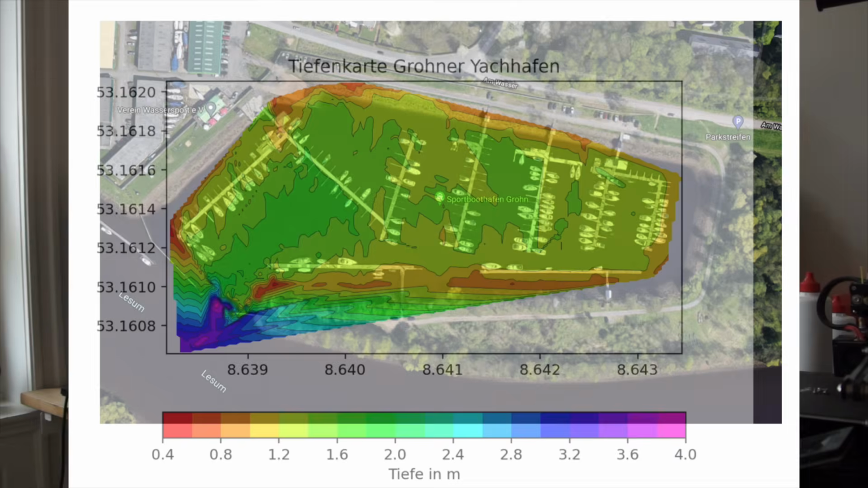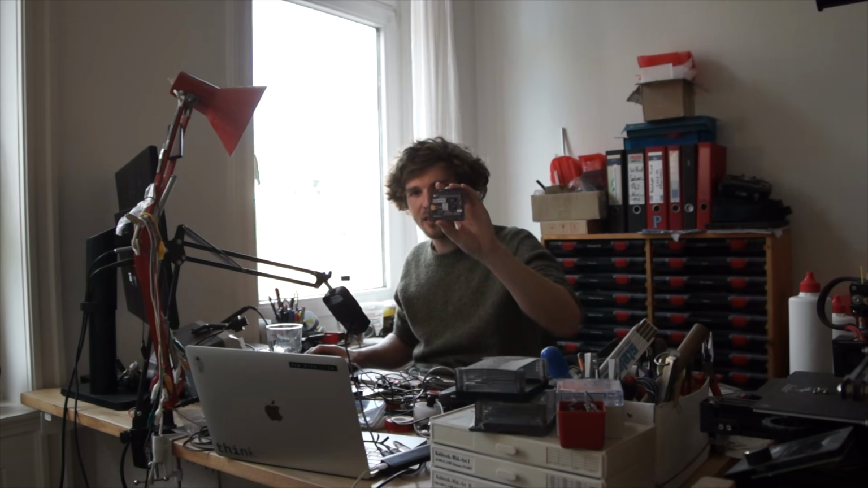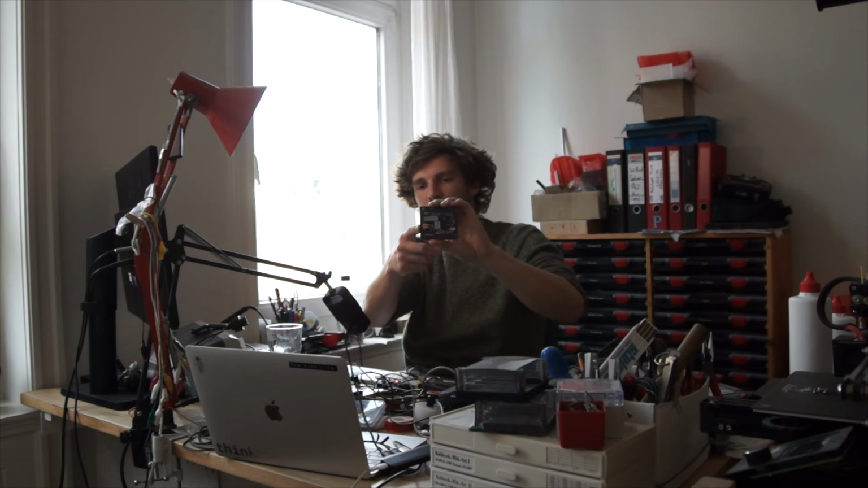As I said, I needed this board for my own mapping project, and I haven't really done a mapping project since then, but the hardware is definitely capable of doing so. So what you basically have is this Arduino shield. You connect a USB cable to it, to your computer, and then you upload the Arduino firmware that is provided in the GitHub repository that looks like this.